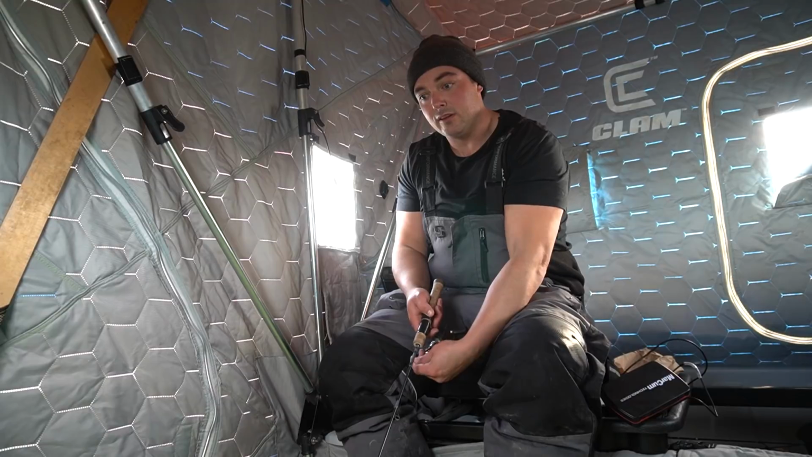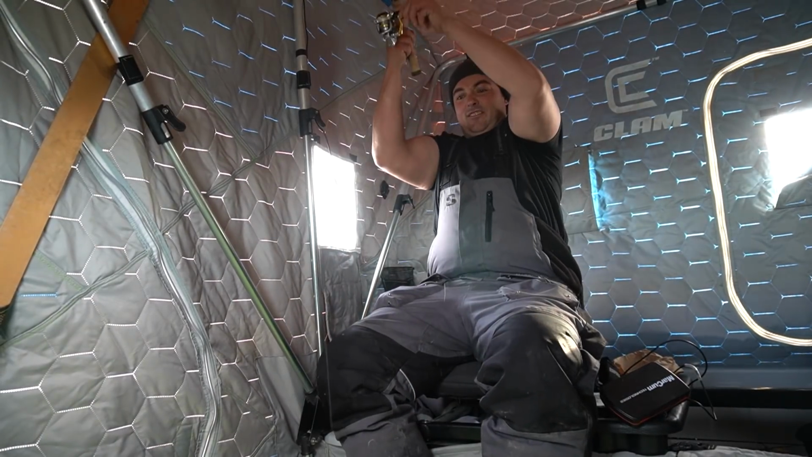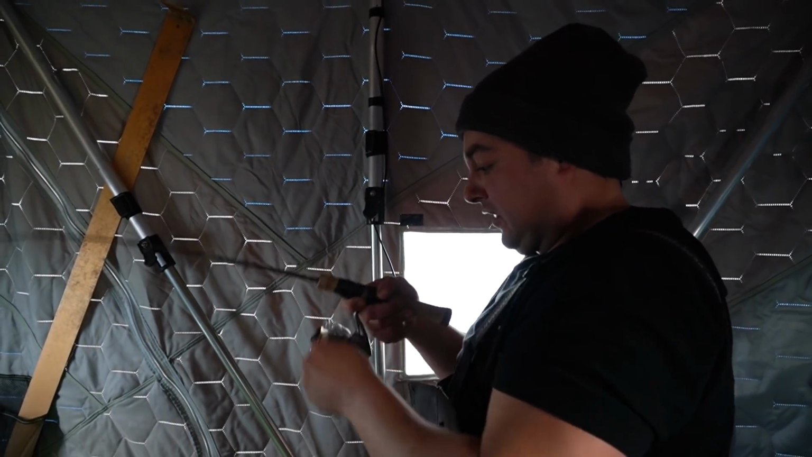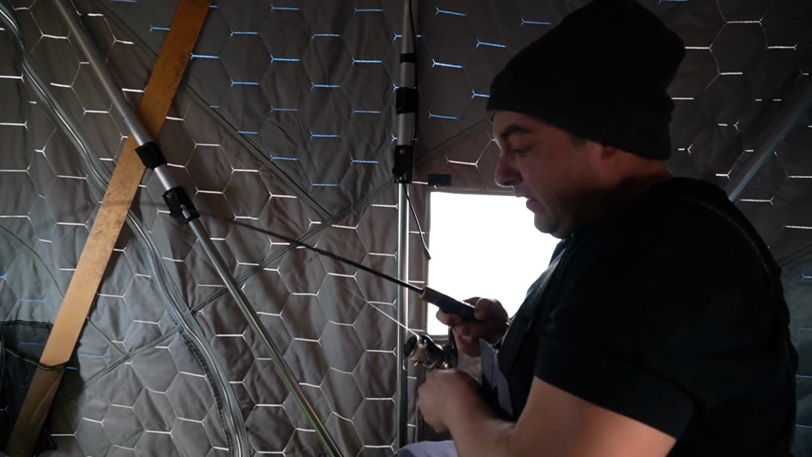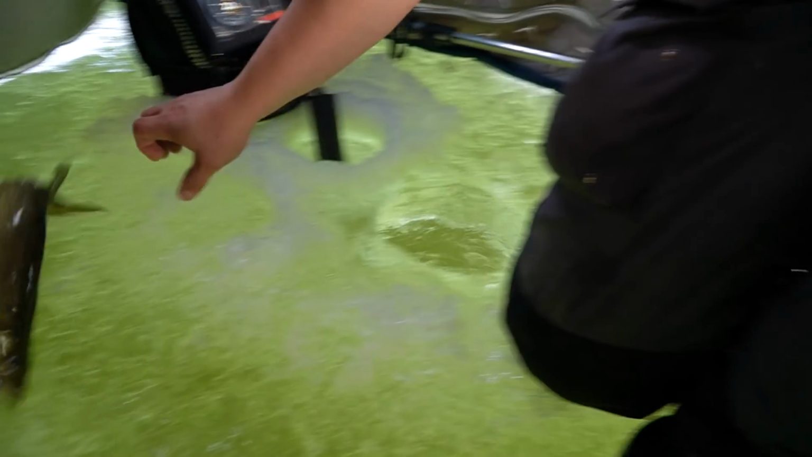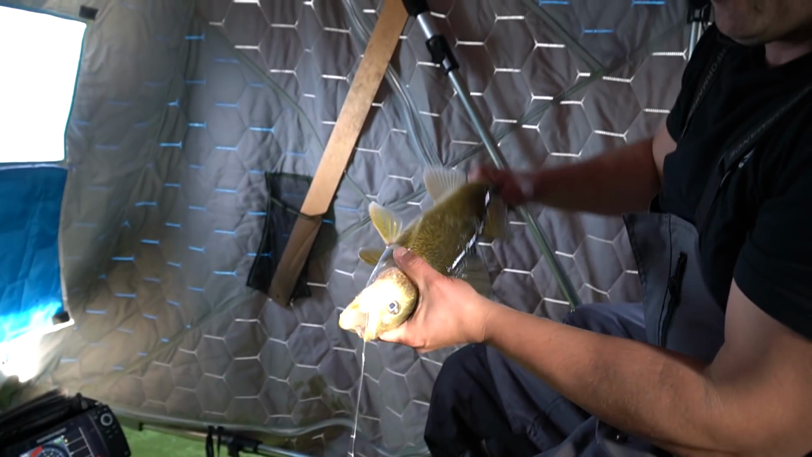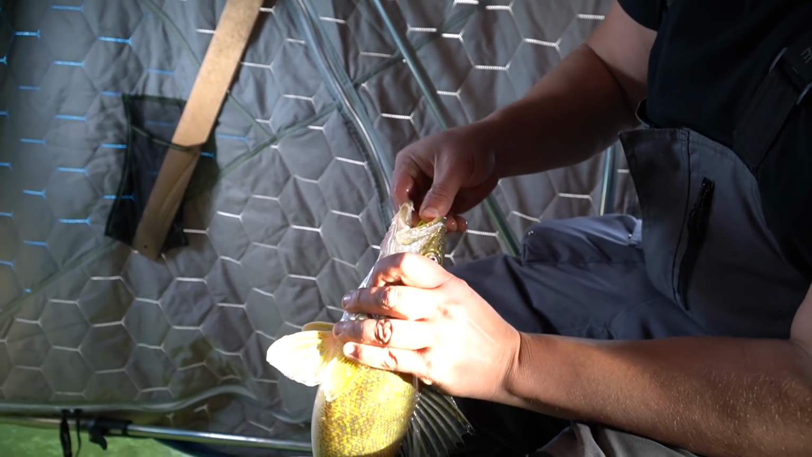Man, that's easy to set up. Oh my god. Got him. First drop. Just got to the new spot. It's a nice fish. Nice. Been here for about 5 seconds. Apparently that move wasn't a bad idea.